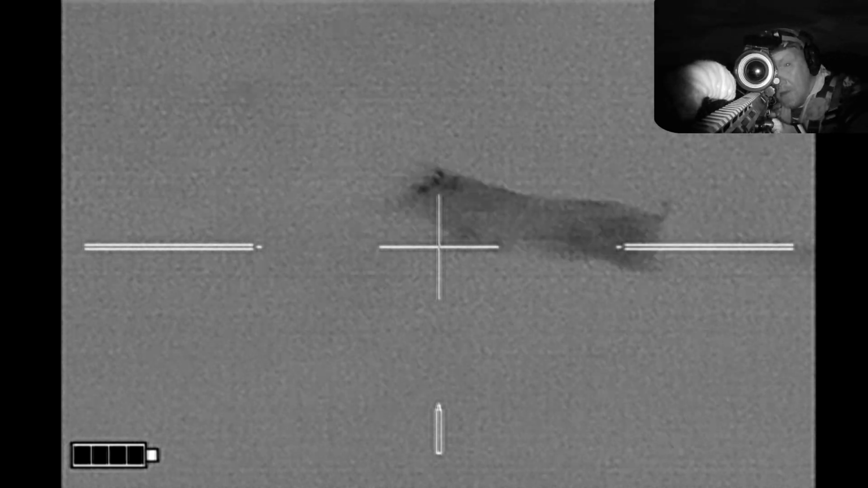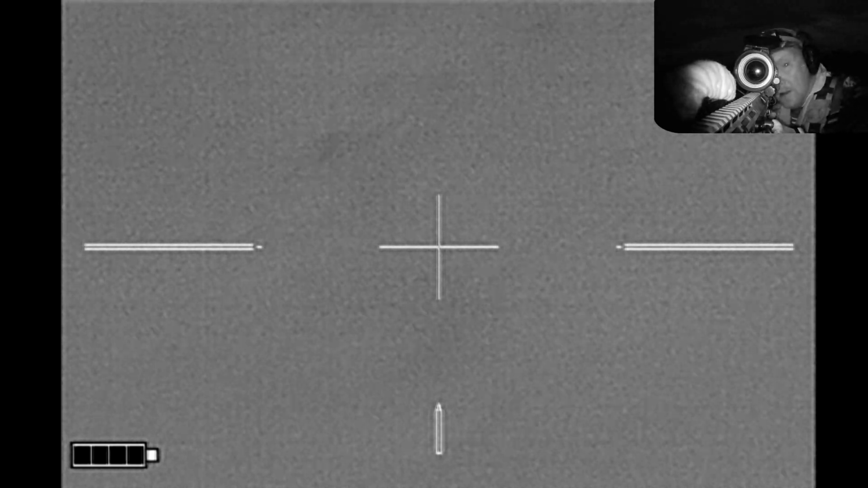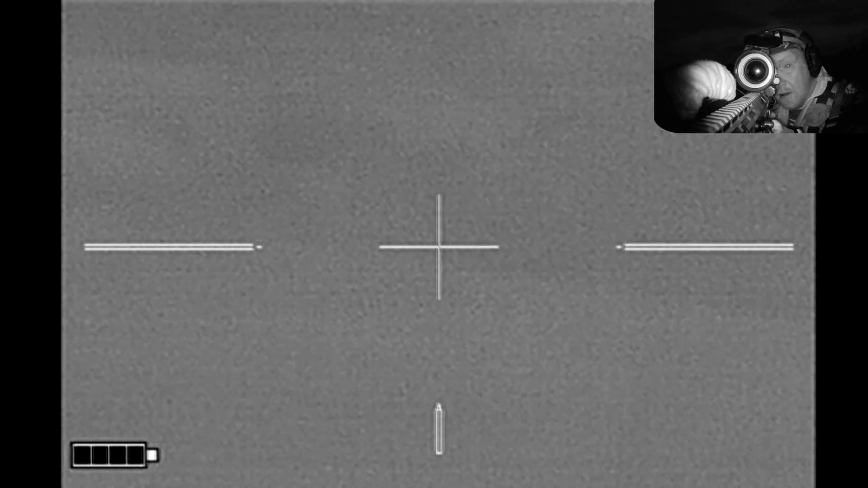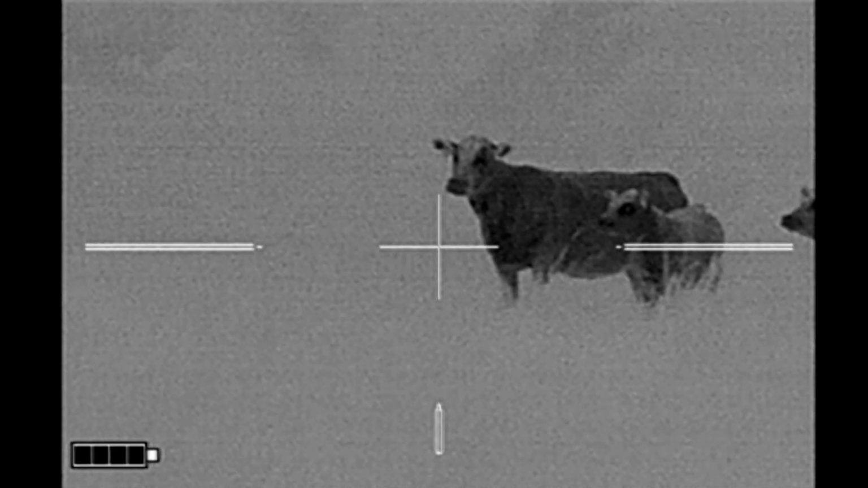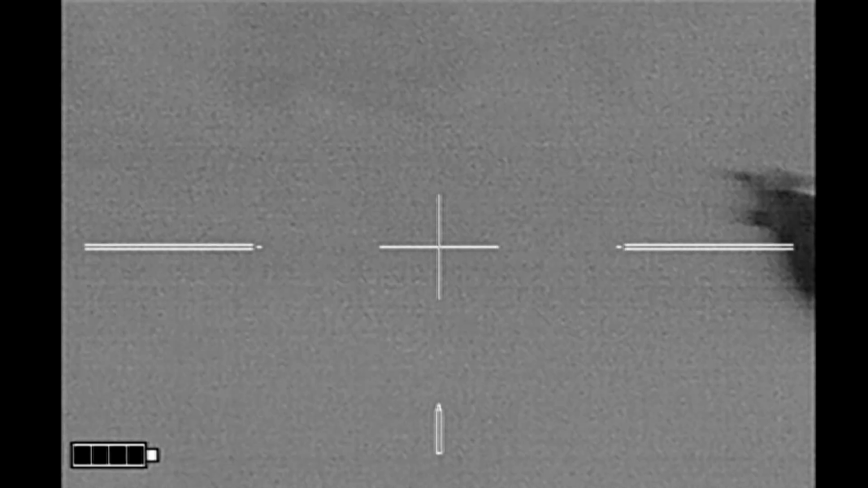The boar goes down. The second shot misses, and the rest of the hogs disappear into the brush. And as I pan over, there are some of the cattle standing where I would have liked to have been hunting.